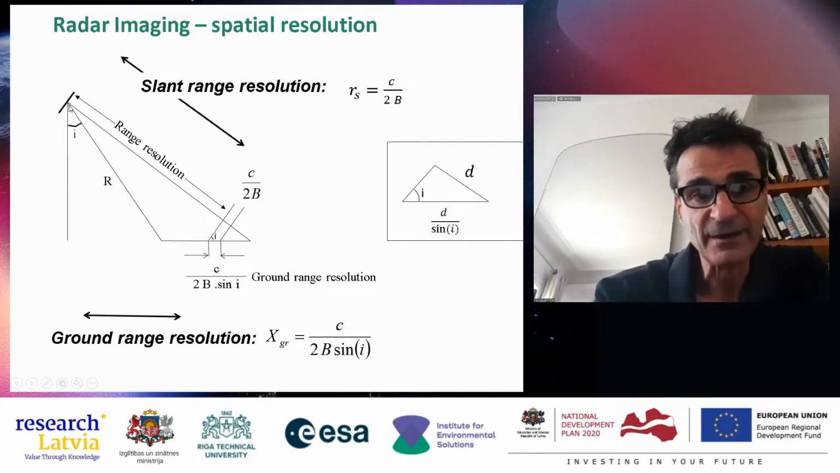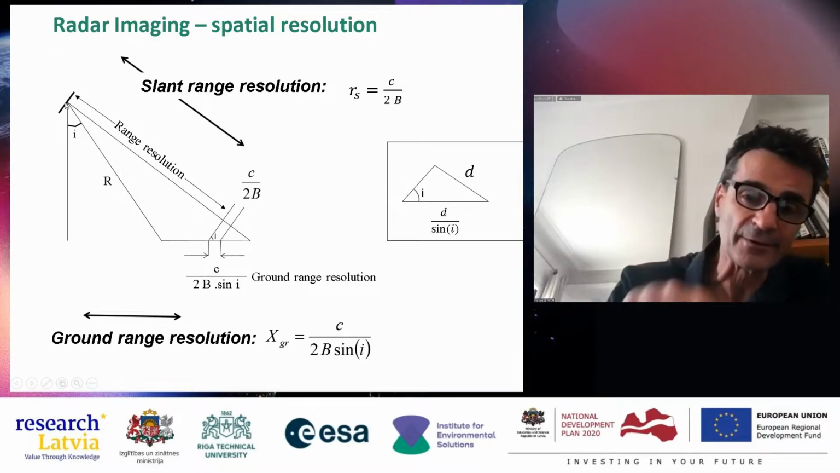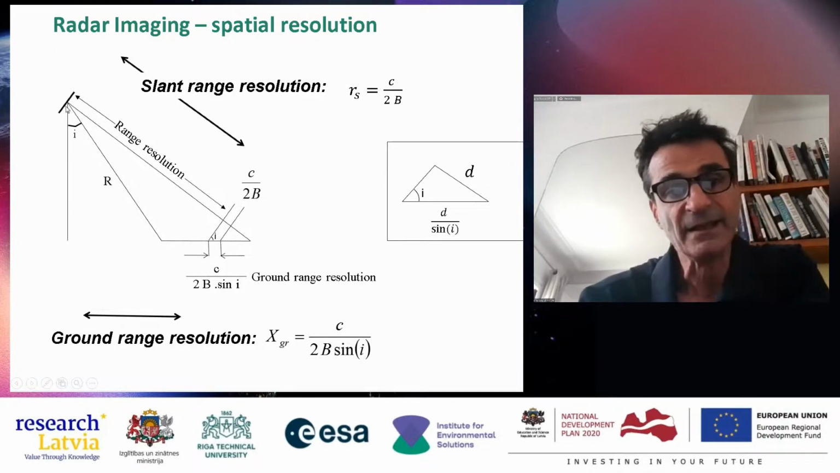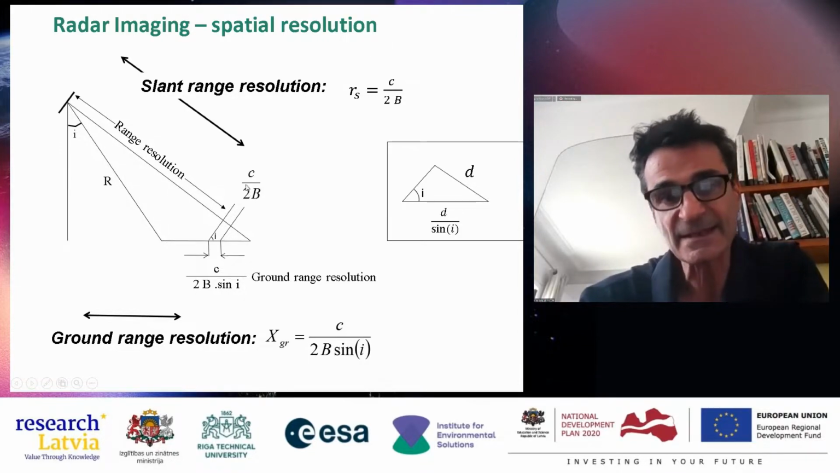The same here. Suppose that the radar is moving perpendicular to the plane of the slide. It emits a pulse like this. This is the width of the pulse.